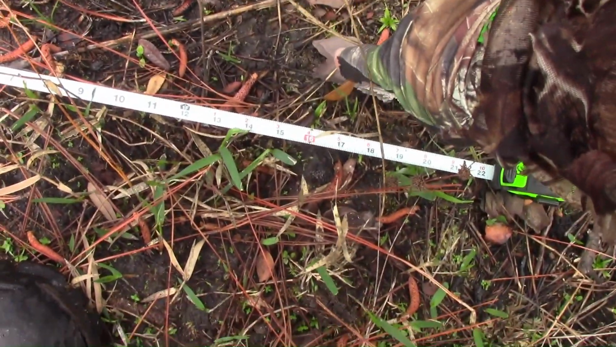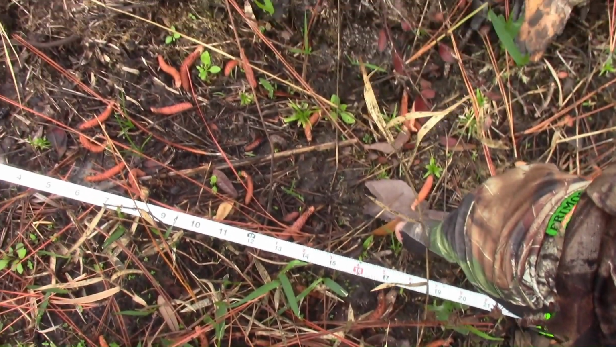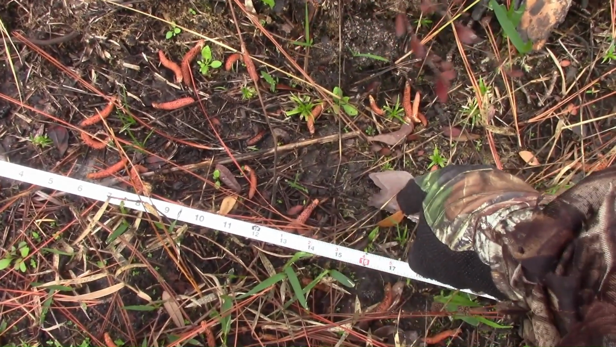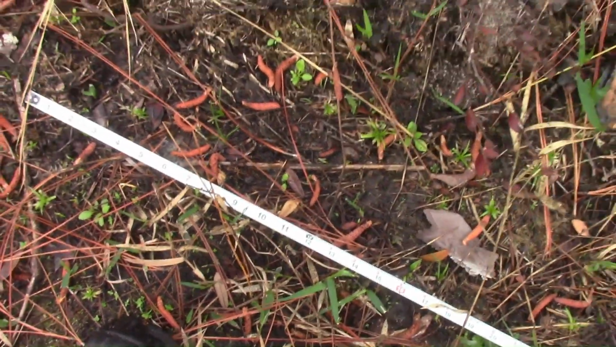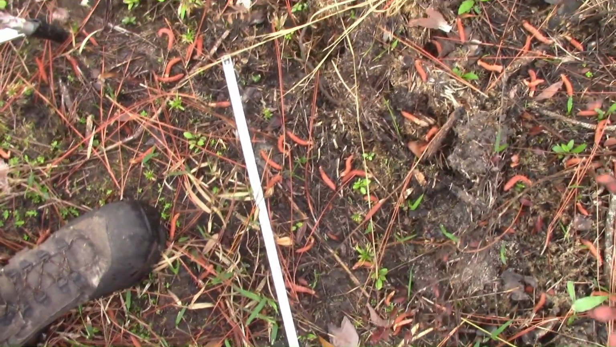And here's the heel. So it's a 16-inch footprint. Here's the heel, and it comes up, and here's the toes. So it's 16 inches.